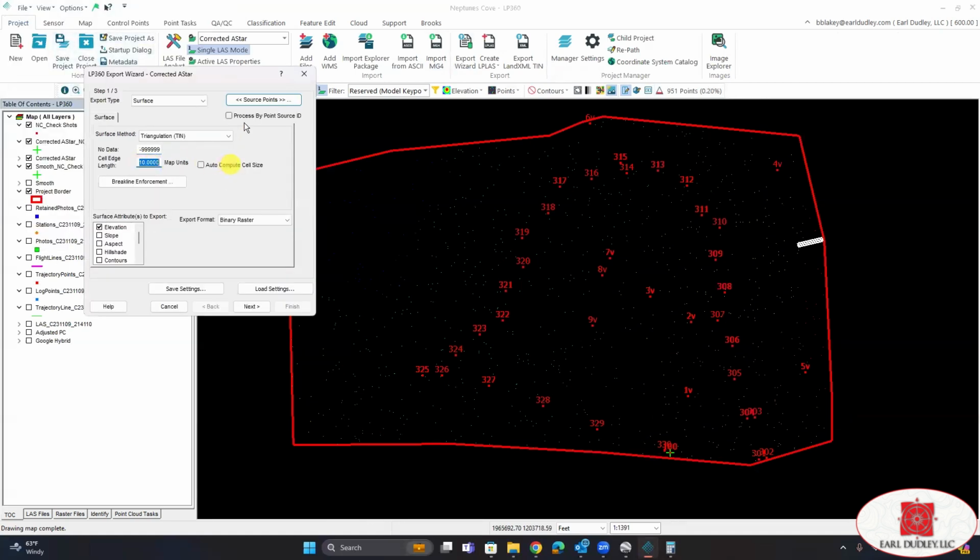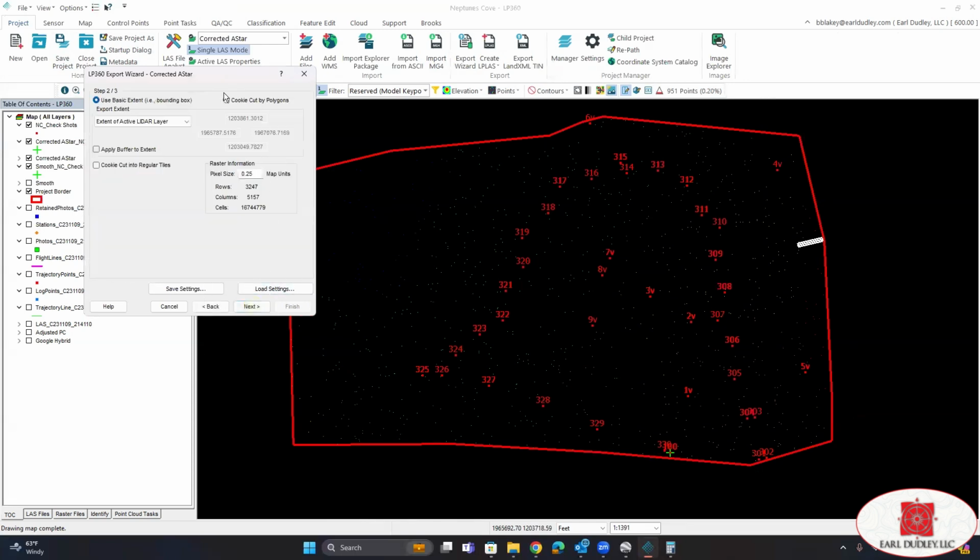And then we'll do a 1/4 of a foot cell edge length. Export format is going to be GeoTIFF. Make sure we have elevation selected and click next.